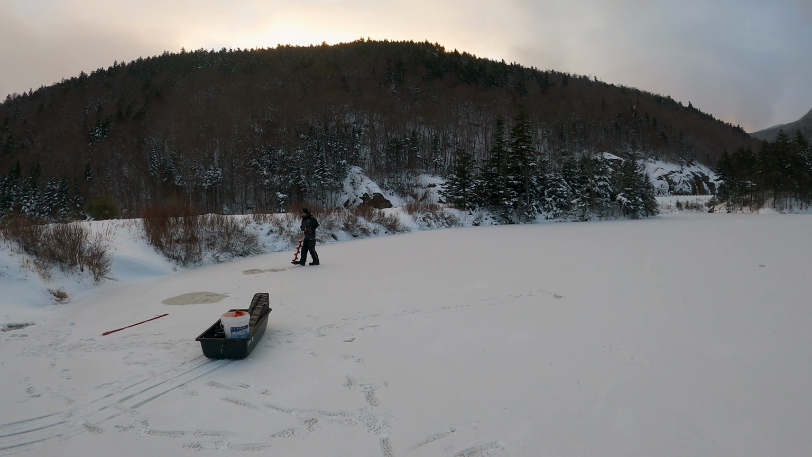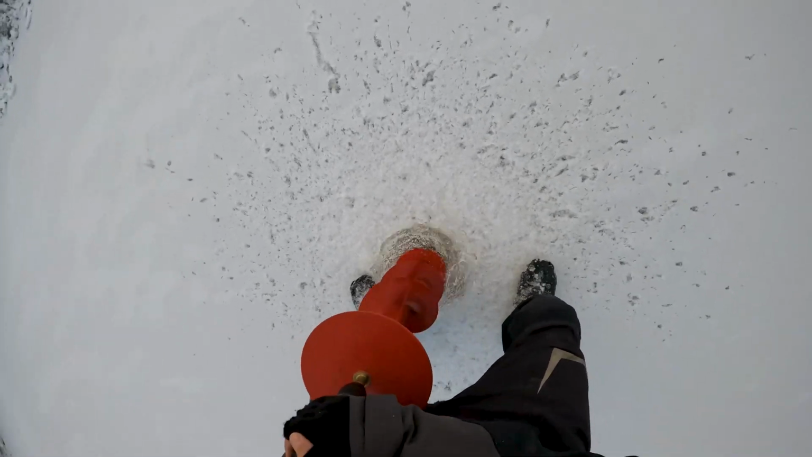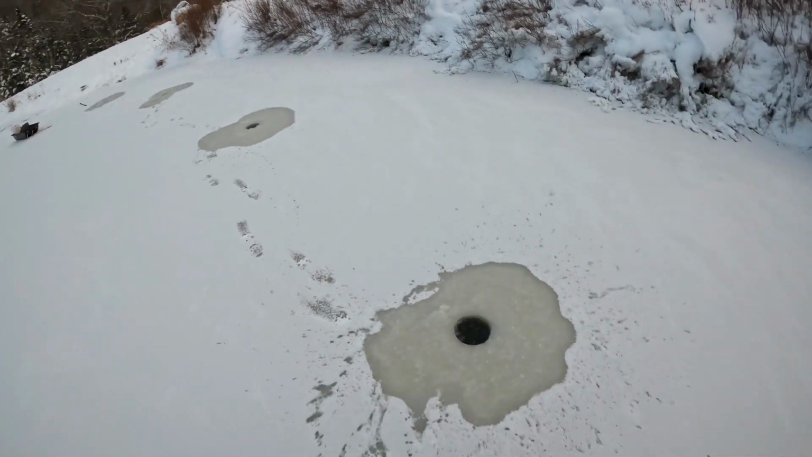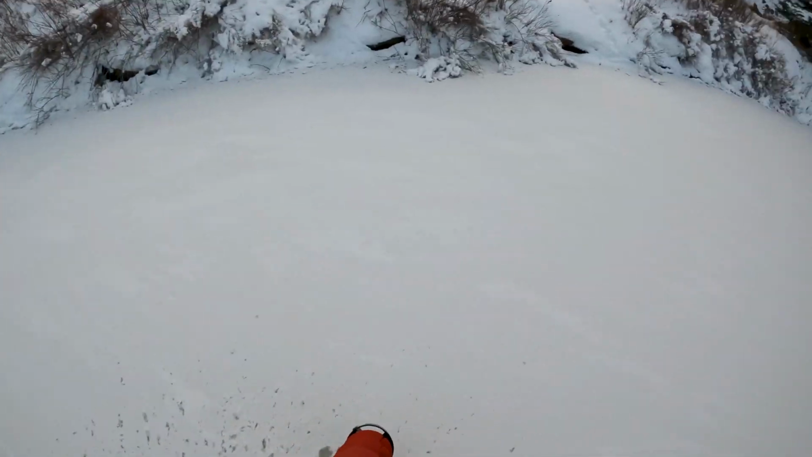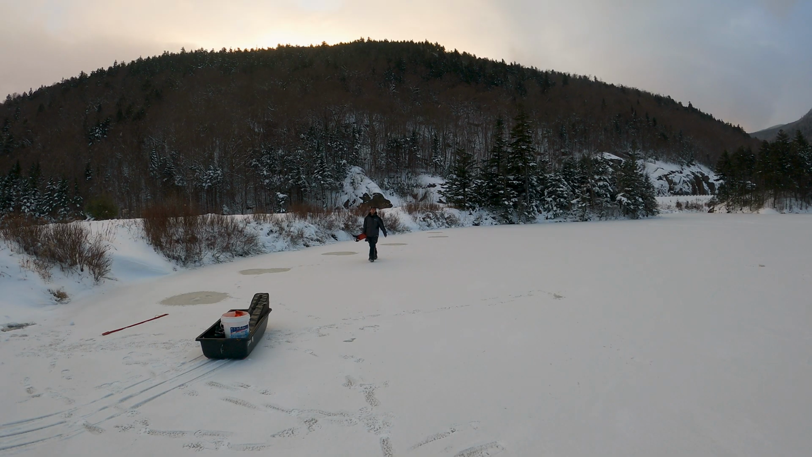We have a secondary layer of ice underneath it, which is really weird. One, two, three, four, five. So I'm allowed 6 lines in my state. 1, 2, 3, 4, 5, 6.